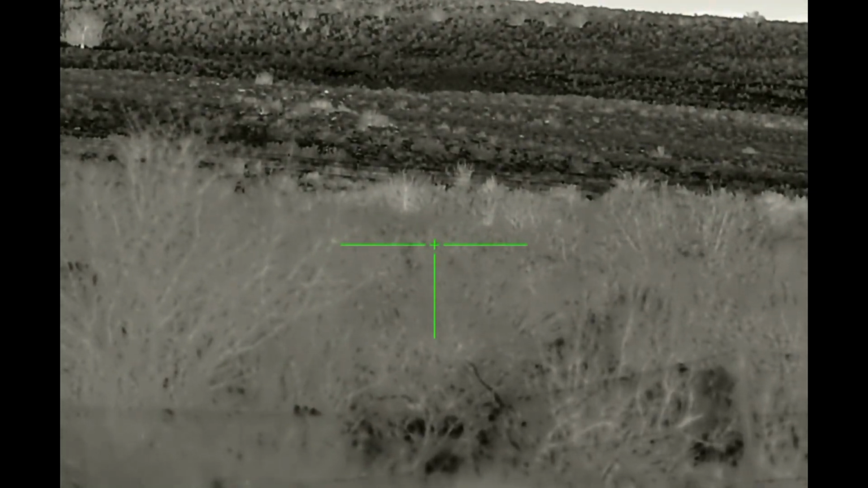On this next stand, I was watching a coyote come in from the distance. For some reason on this night, coyotes were being super vocal. On almost every stand, we were hearing tons of howls, tons of calls. They were reacting vocally to everything, but they weren't coming in. We were watching this coyote come in at about 250 yards. After a bit, I was panning around, and all of a sudden I noticed him right there.